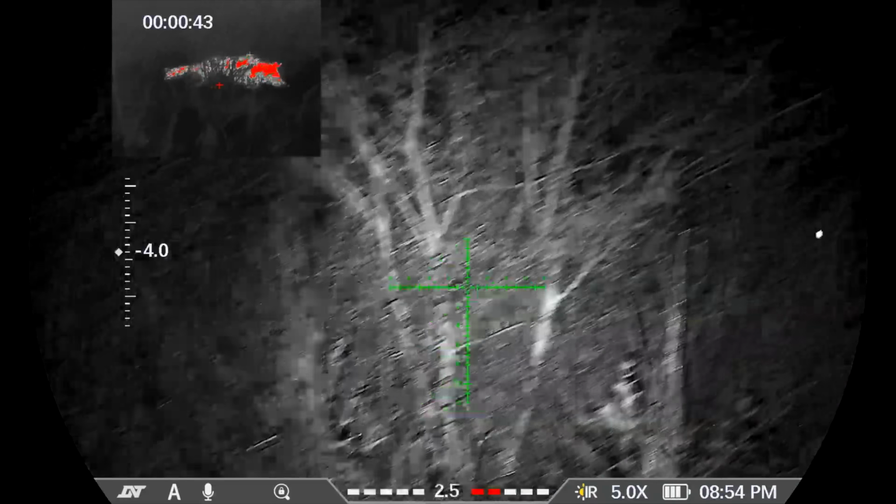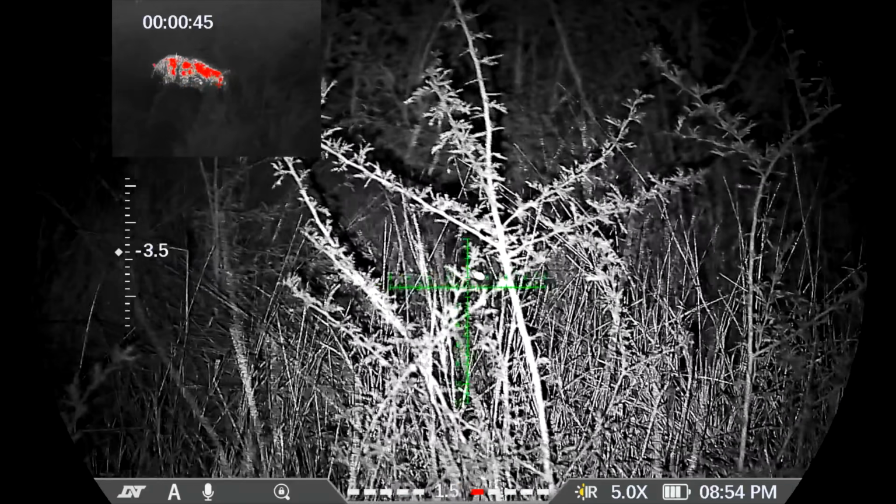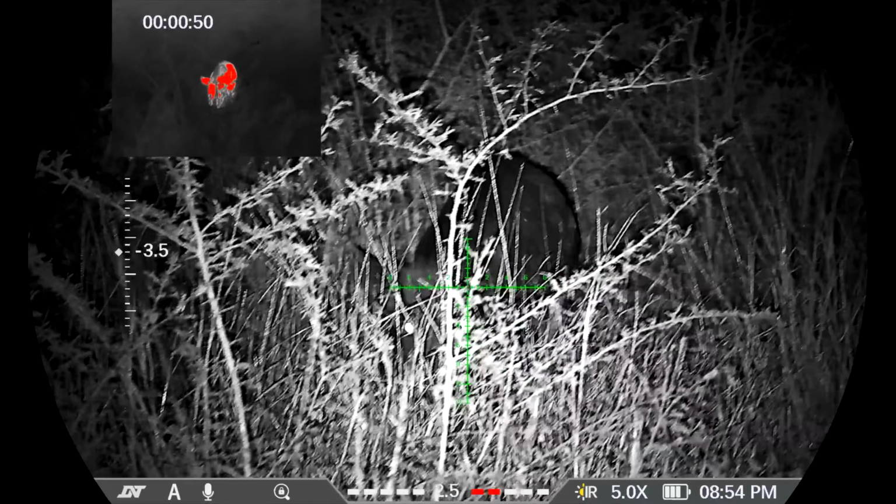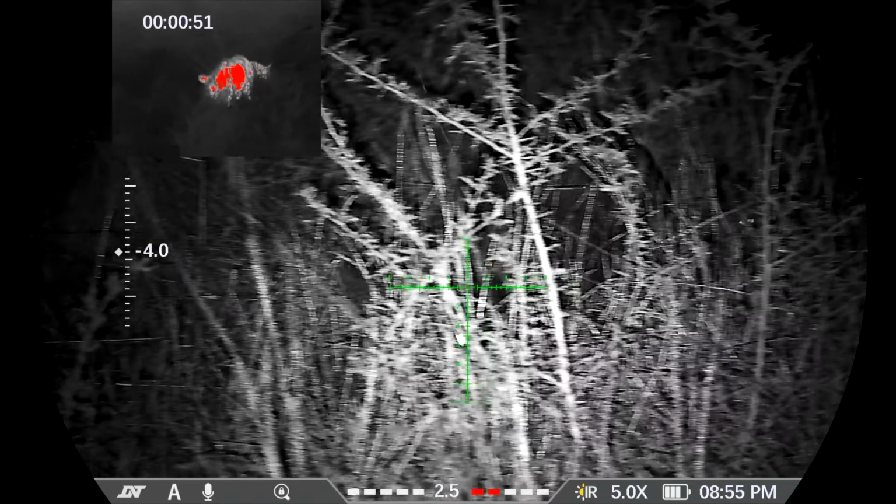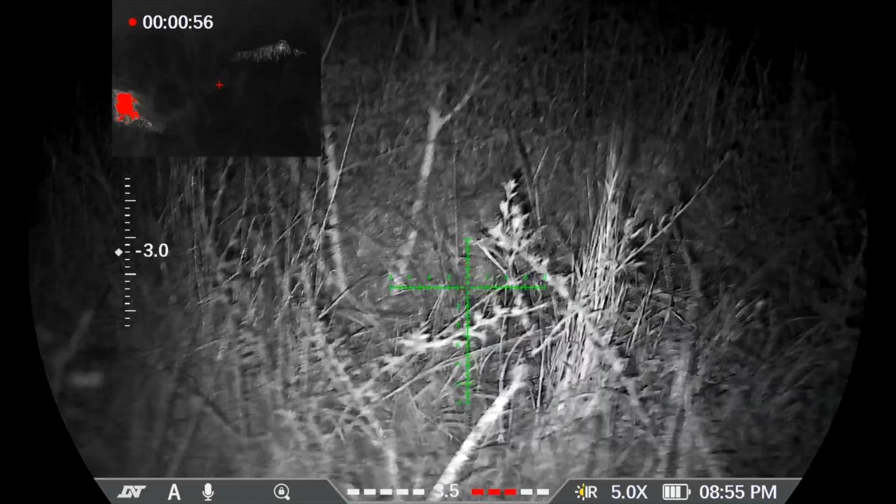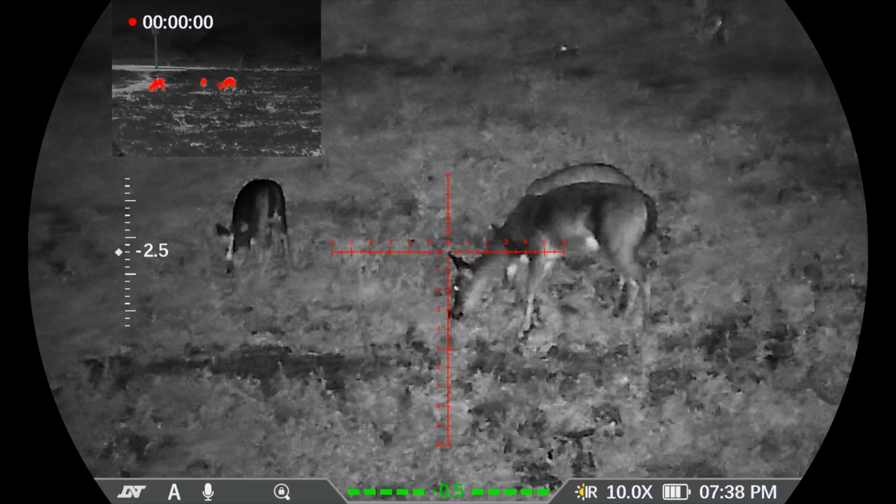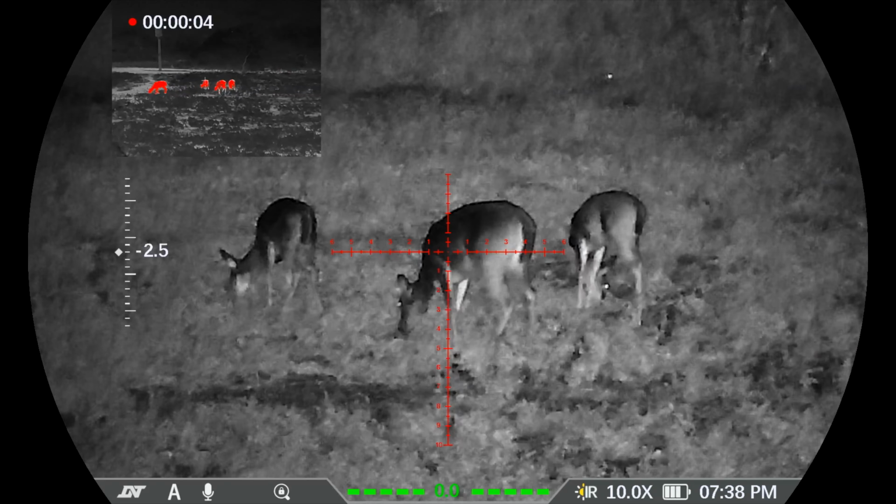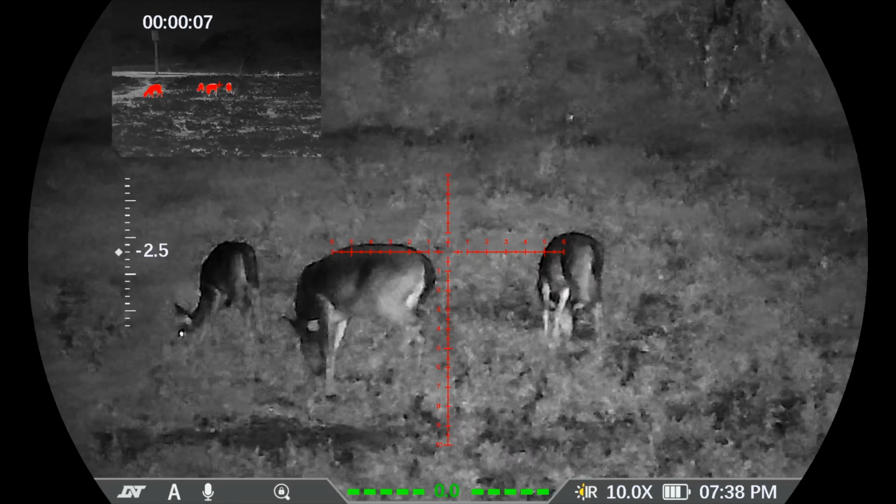Thermals are great, but the bad thing about thermals sometimes is you really can't tell what you're shooting at. When you're out hunting, you don't want to be shooting at a coyote and it's somebody's dog that you accidentally shoot. That would be the worst thing in the world. With the night vision, you can have a good, clear picture of what you're actually trying to shoot at.